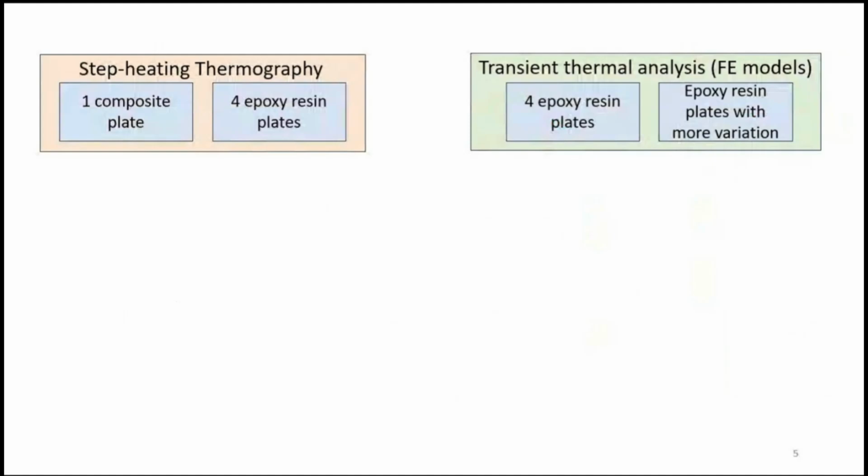This is basically our data set. We perform step-heating thermography on one composite plate, which is the material we want to perform damage detection with, and 4 epoxy resin plates. In addition, we also performed some simulations considering epoxy resin plates.